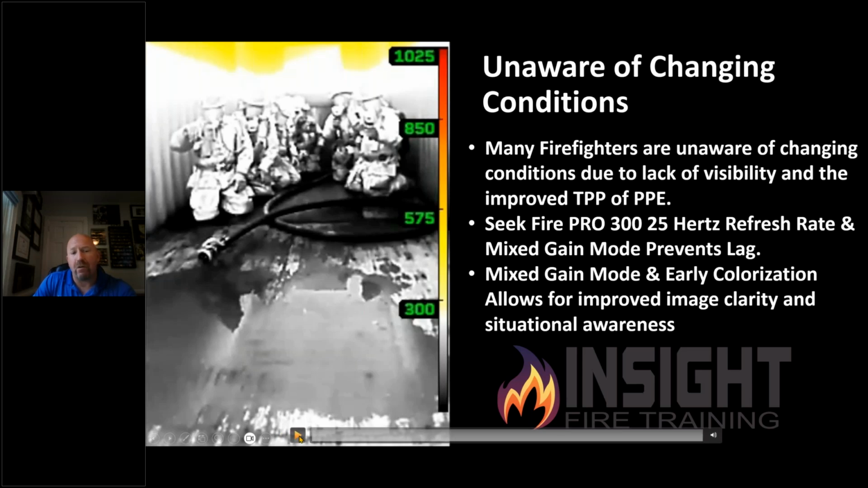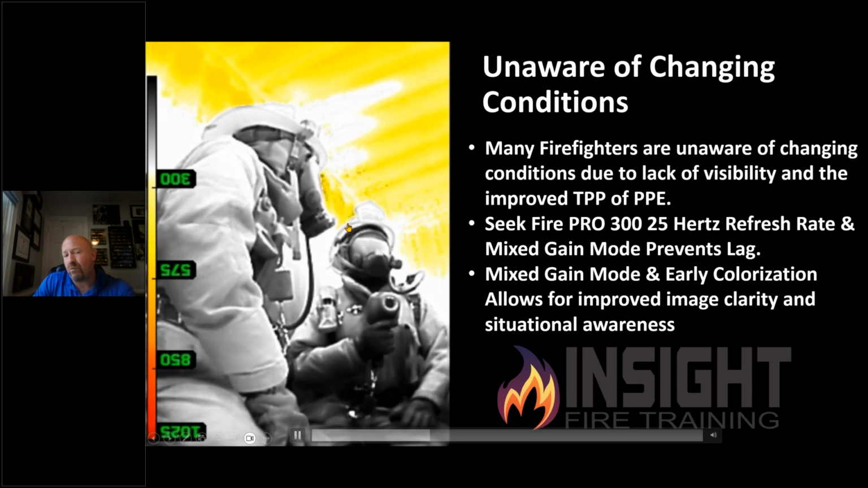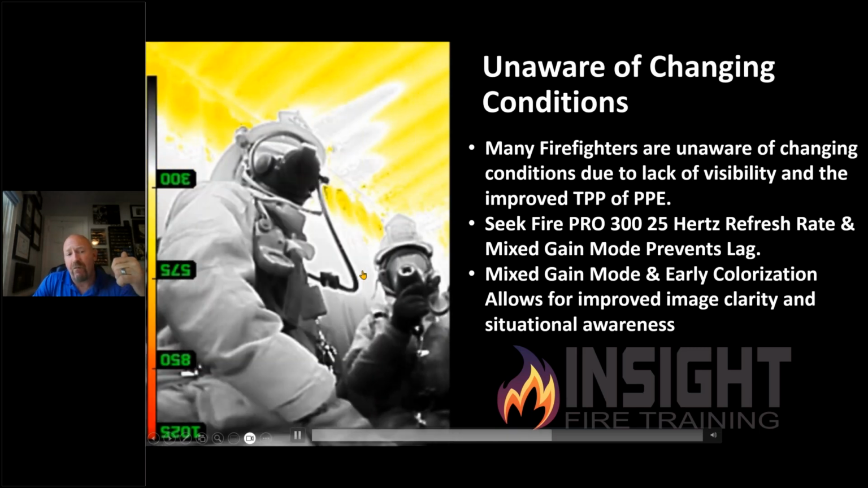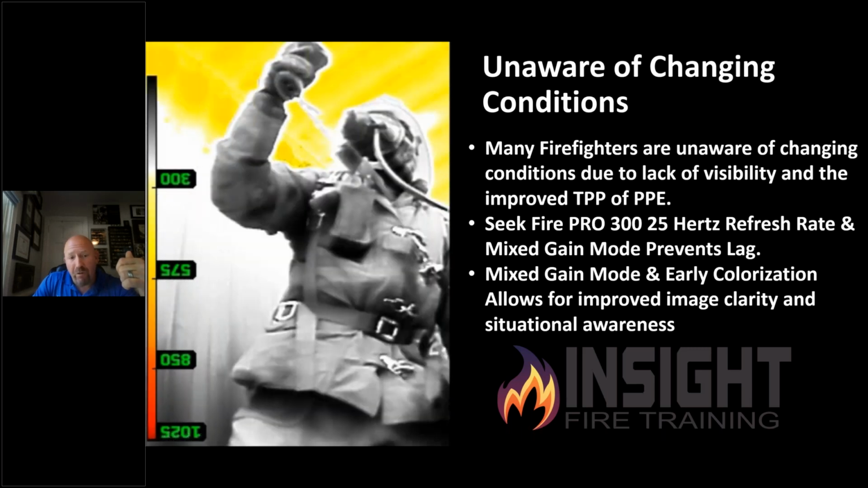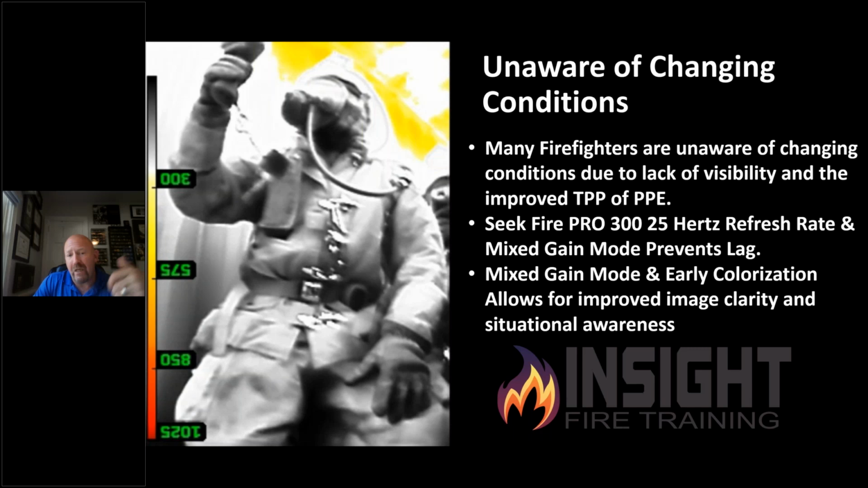This device costs less than a cell phone and gives you decision-making power and situational awareness, and gives you this type of image clarity for $1,000. No other camera on the market does that. No other camera provides this clarity, speed, and ease of use, and can be operated with a gloved hand and held like a cell phone. None. There's nothing that touches it.